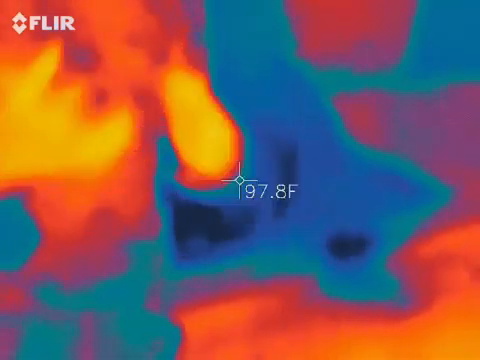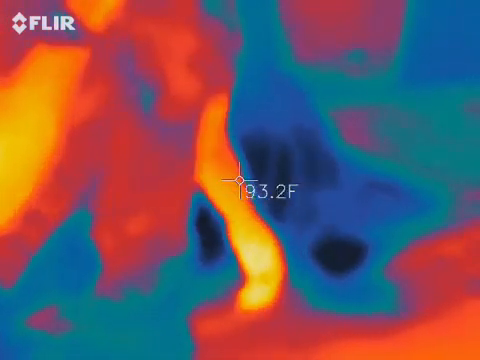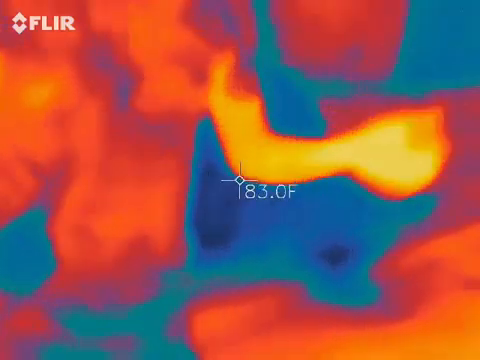I want you to just get used to how everything fluctuates as you do a quick lap around the lot. Also with vehicles, you're taller than the rest of us, so you're going to stand out a little bit.